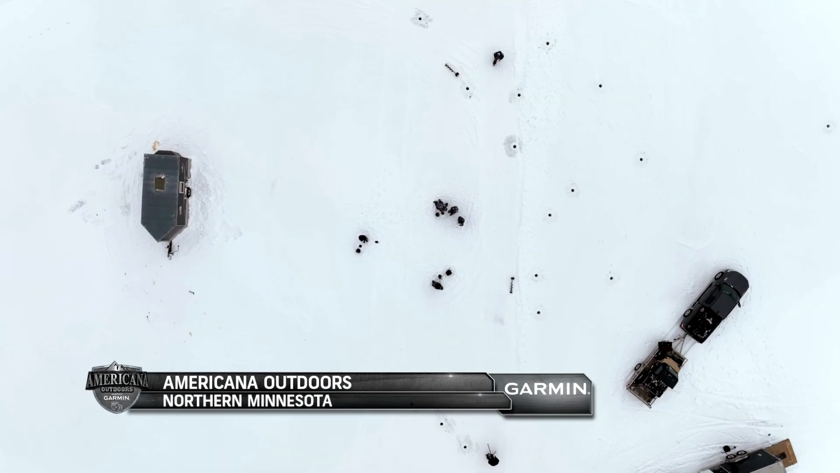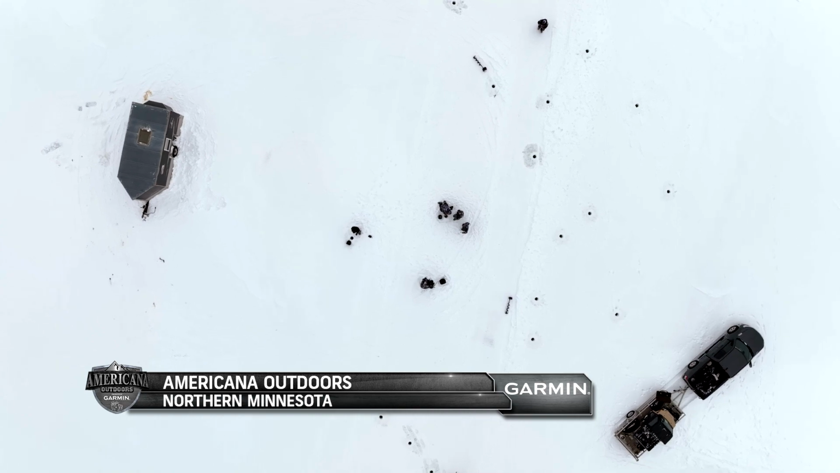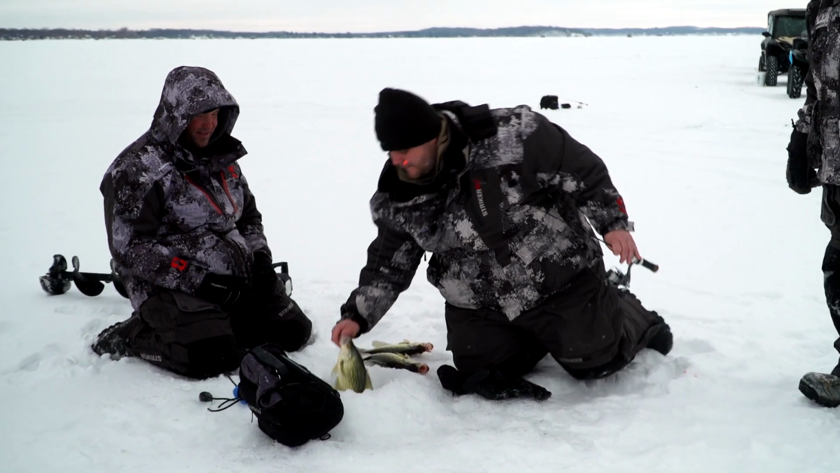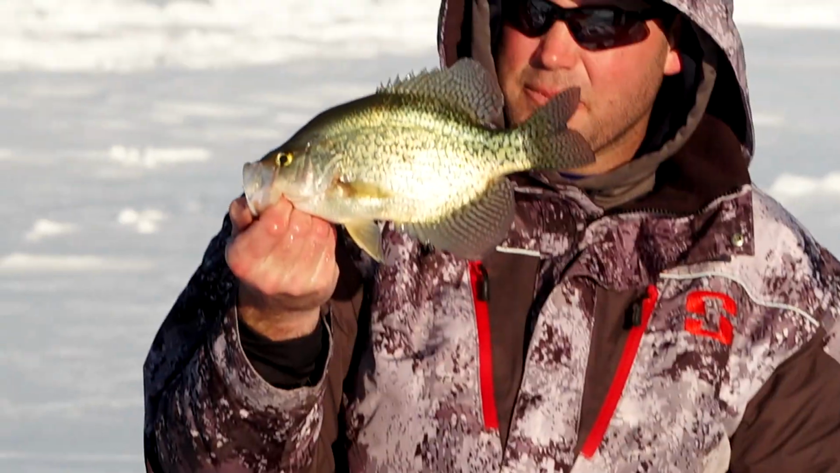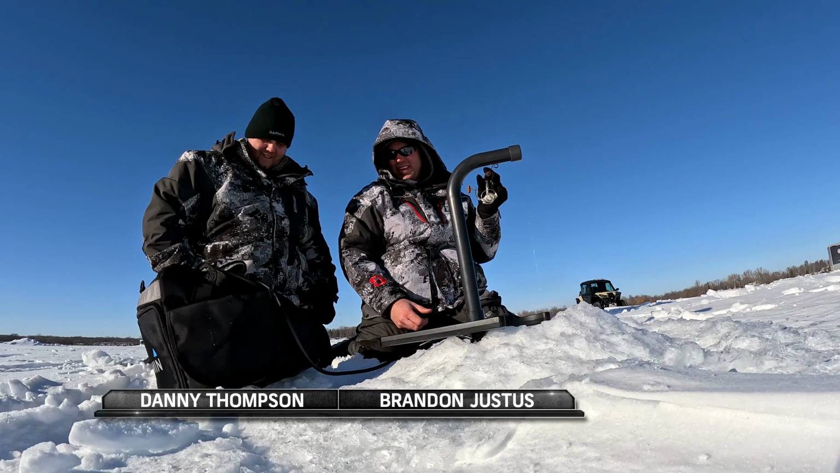Well, lunchtime is over and Scott and the Garmin guys are back on the ice, drilling holes and catching crappie. So far, it's been a great day of fishing for our team. Let's see how the rest of the afternoon plays out.